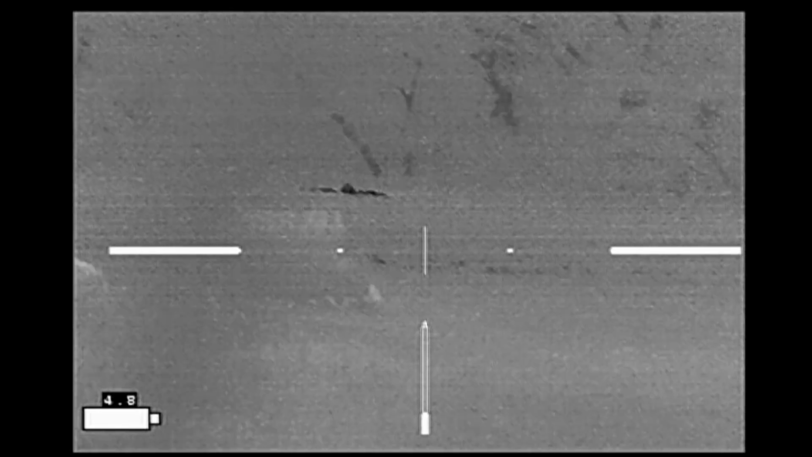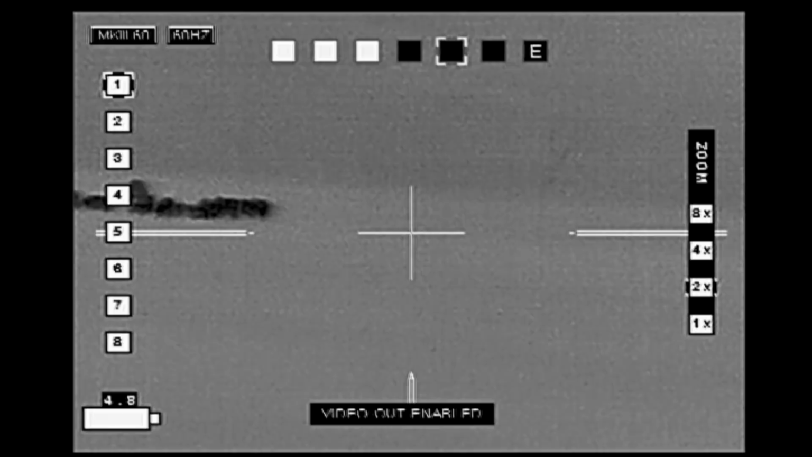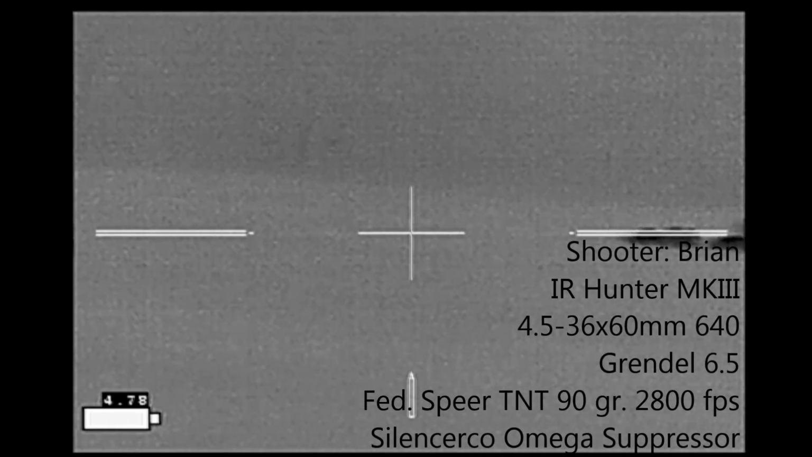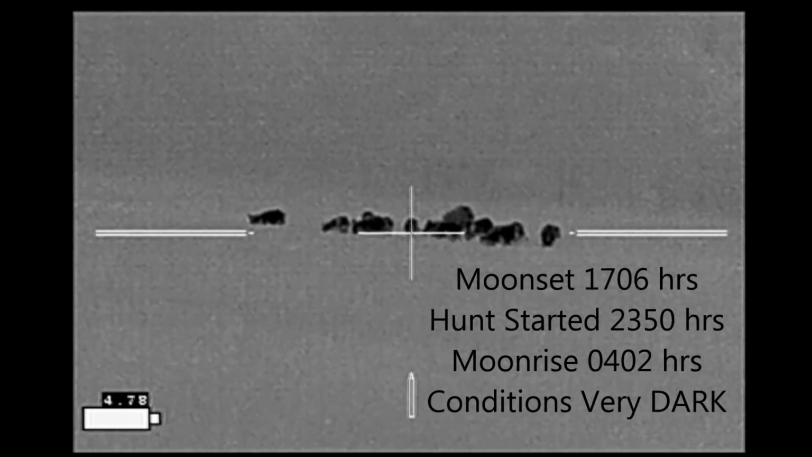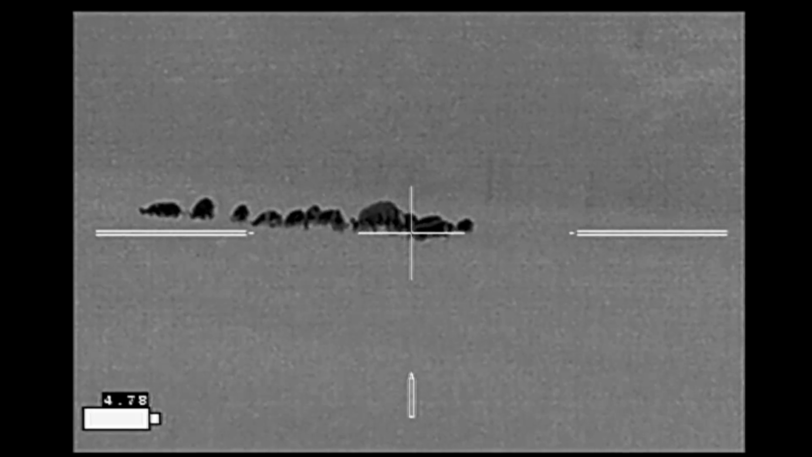We moved on then to the next part of the property, to the harvested oats field, where we saw this small sounder of hogs. We made our way closer to the hogs, and at this point, Ben took off to check the other side of the field that we could not see from this position, to see if there were any hogs over there. Upon coming back, we decided that we would go ahead and make an approach on these hogs. In the meantime, these hogs had moved further away.